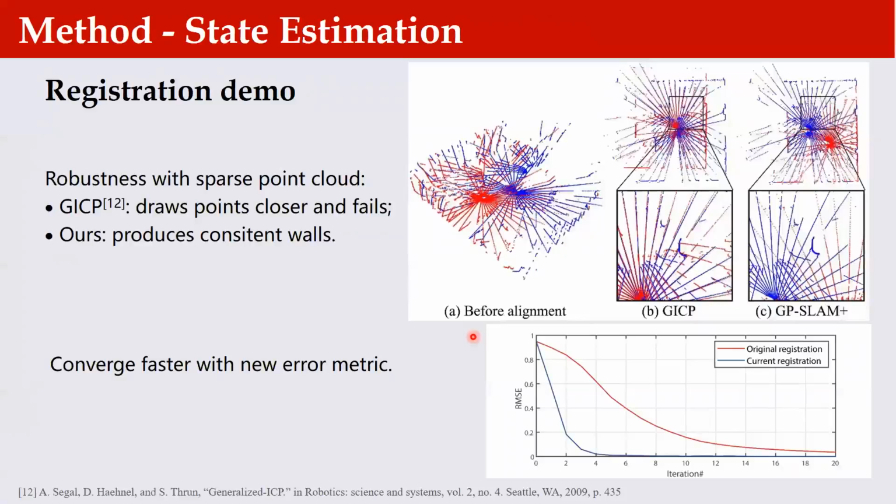Our registration is robust when facing sparse scans as we focus on the local surface rather than raw points. This figure is a demo that generalized ICP falls into local minima with sparse scans, while our method aligns the structure well. The error metric also significantly improved the convergence speed compared with our previous work, as shown in this figure.